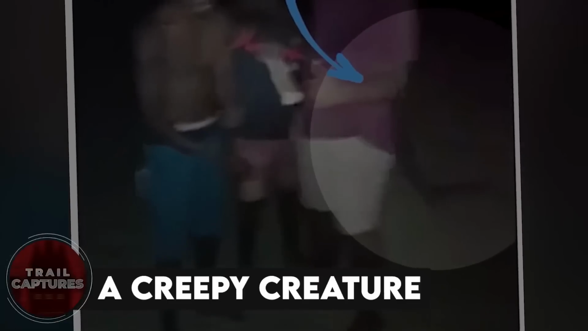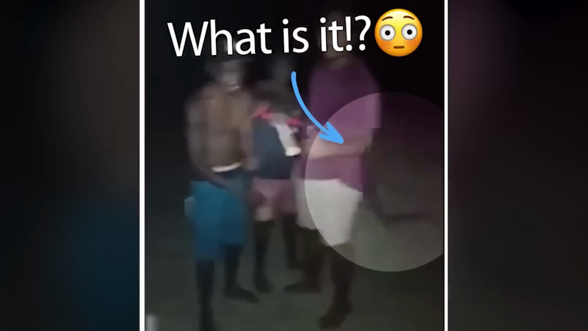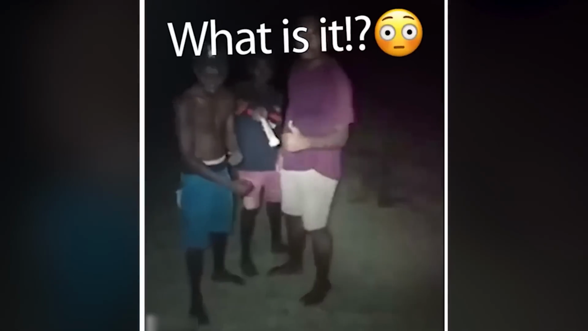A creepy creature. These four friends were enjoying their time capturing their pictures and all when something weird happened. A lizard-like thing, but bigger in size, appeared out of nowhere and ran towards the guys. We can hear them scream before the clip ends, so I don't think something good happened there.